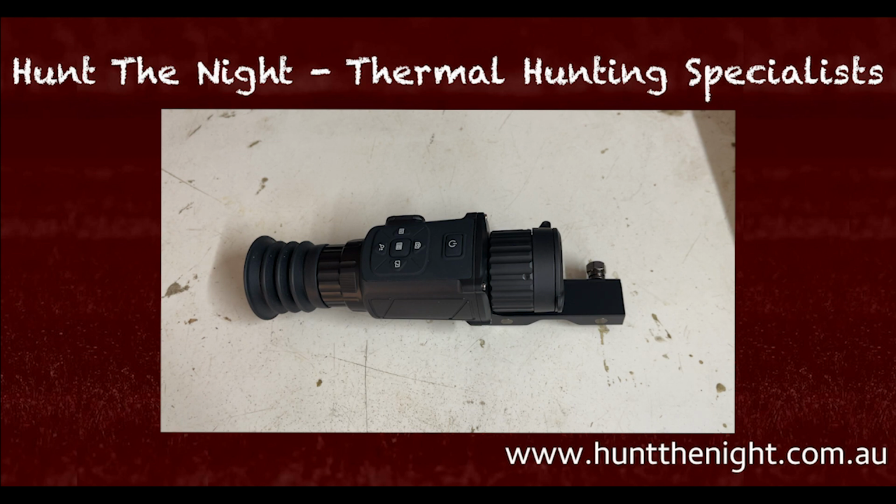So what I want to really point out is what this scope is good at and what it's not good at, and what I see you can use it for. And then it's up to you guys to determine whether this is the right scope for you. Firstly, let's have a quick chat.